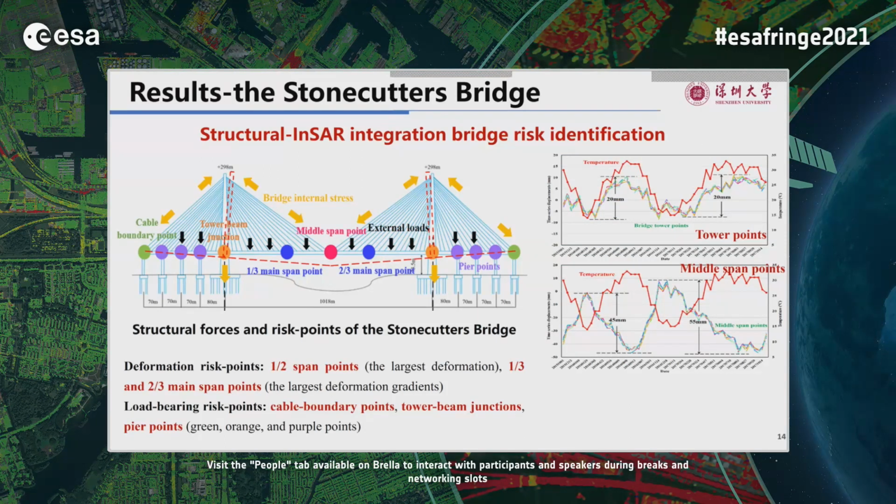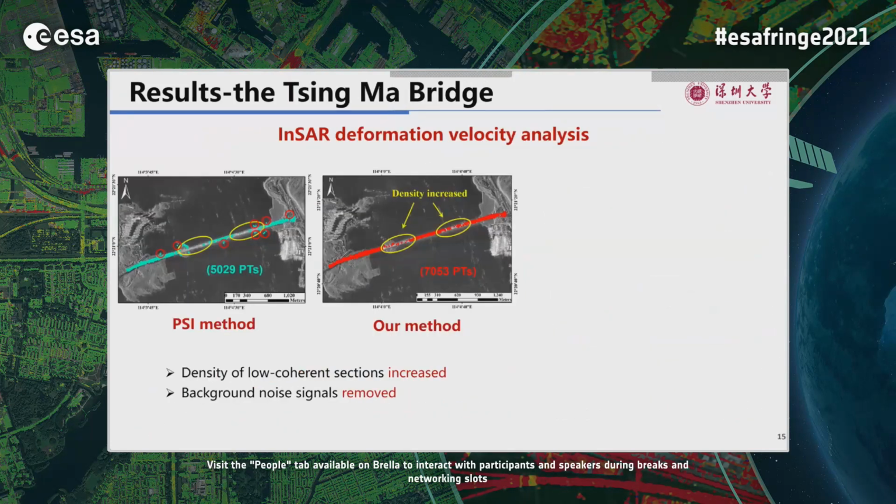The deformation of the middle span points also showed correlation with the temperature, but in an opposite way to that of the tower points. According to the maximum deformation differences during the 2 years, we can see that the material property of the cables is weakening, while the material properties of the towers are stable.